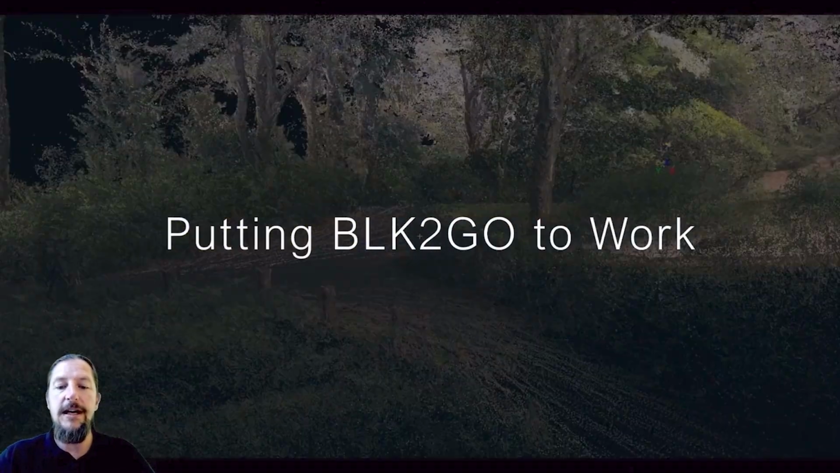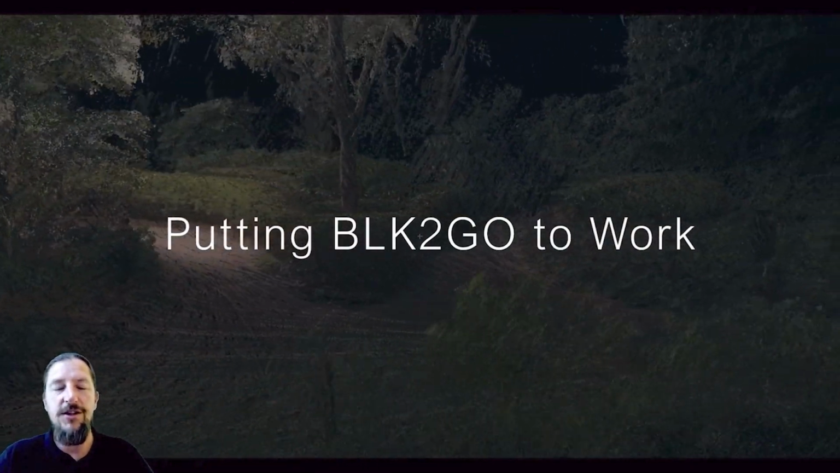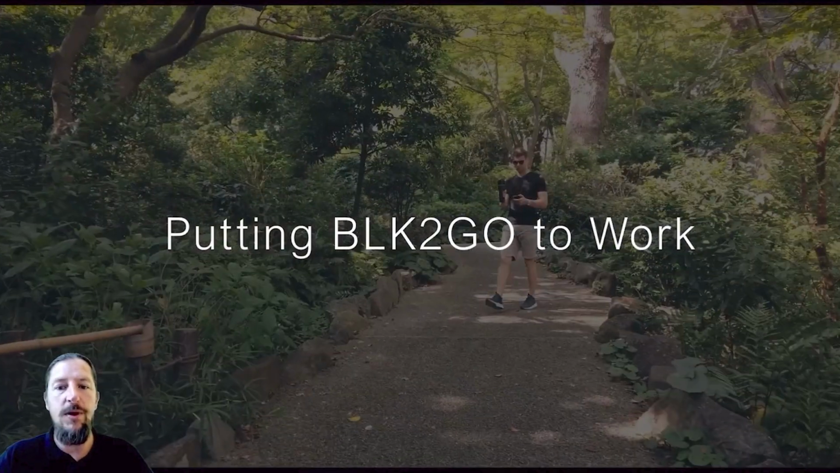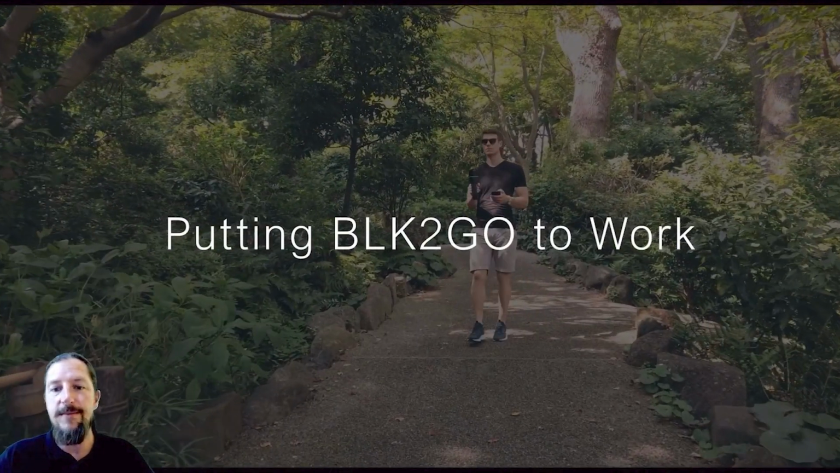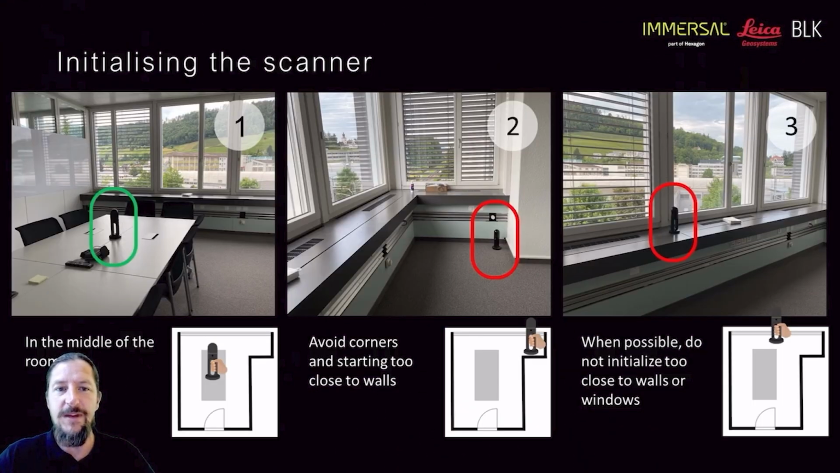So let's put the BLK2GO to work. Let's see what the system does and how to actually use it. We understand how to initialize and start it up and what the LEDs mean and these types of things. Let's see how to use it. So let's go through some best practices. Let's look at initializing the scanner.